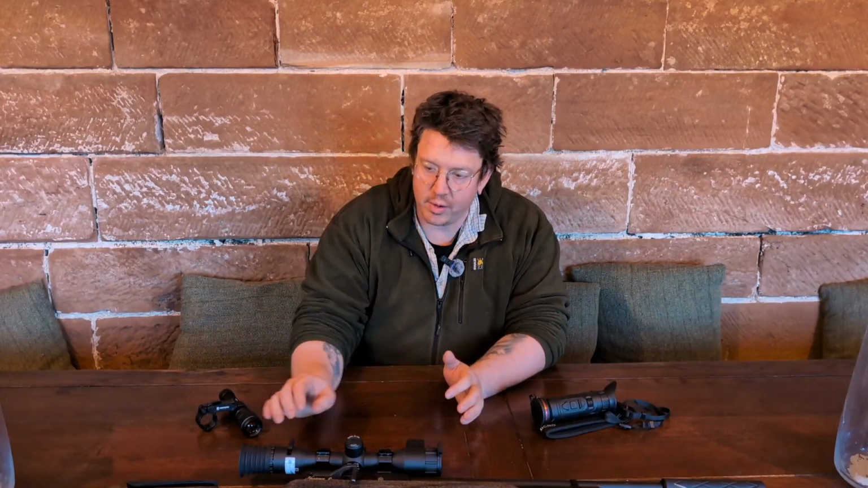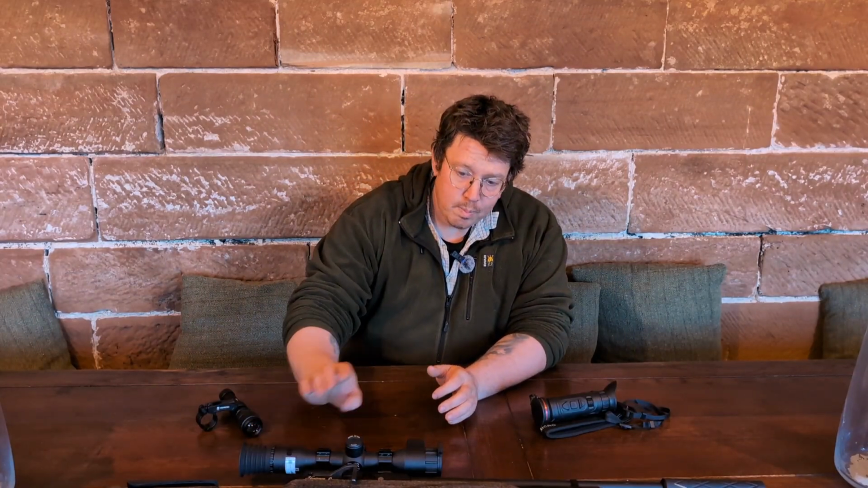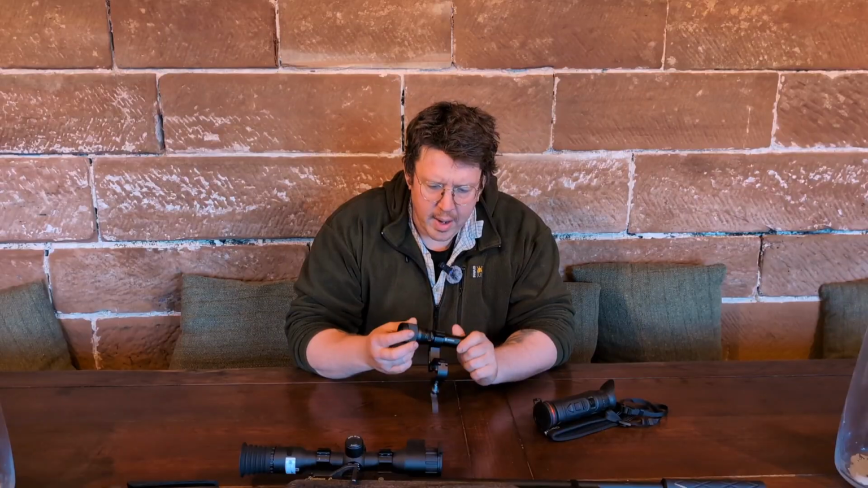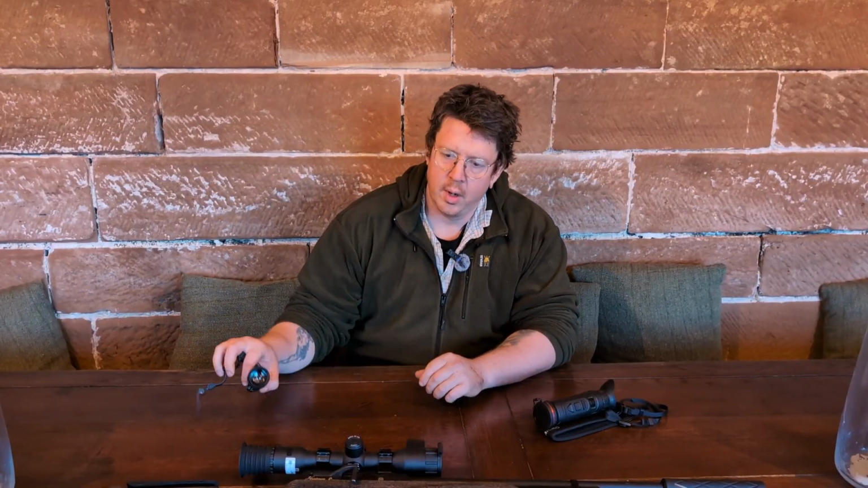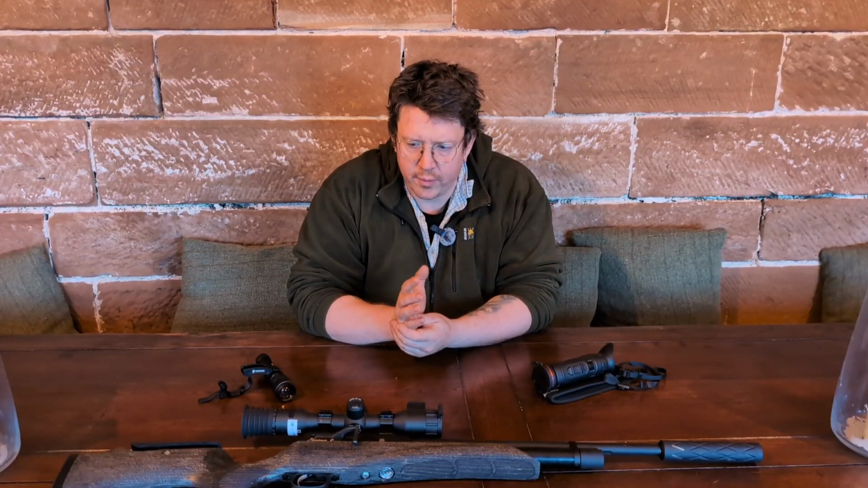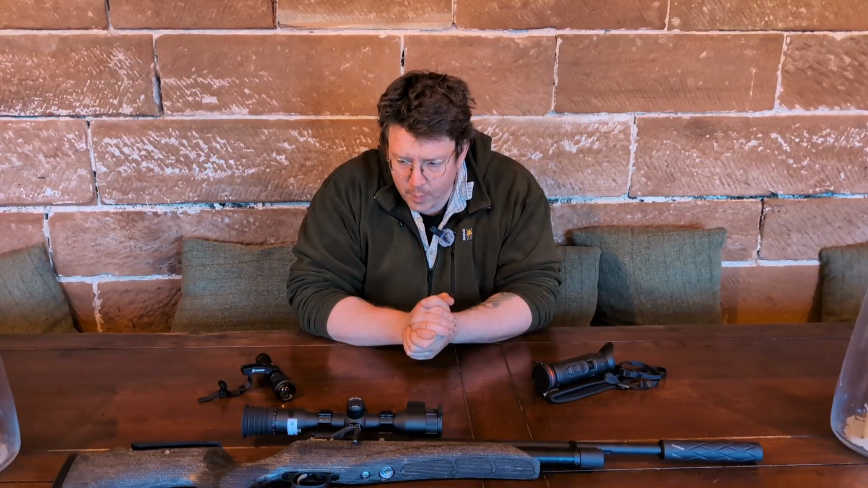The other is Hikmicro very kindly lent me a selection of kit to go on top of the Day-State rifle, as well as a Condor spotting thermal monocular, and a Hikmicro infrared torch. So what we did was chuck them on this rifle, and I have used them a lot. I've had quite a lot of shots through them, and I thought it'd be a good time to break down how I've got on with them, what I've liked, what I've not liked.